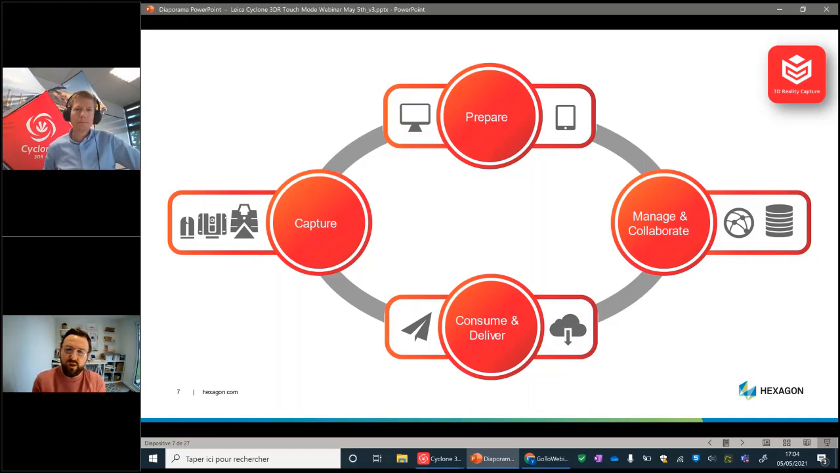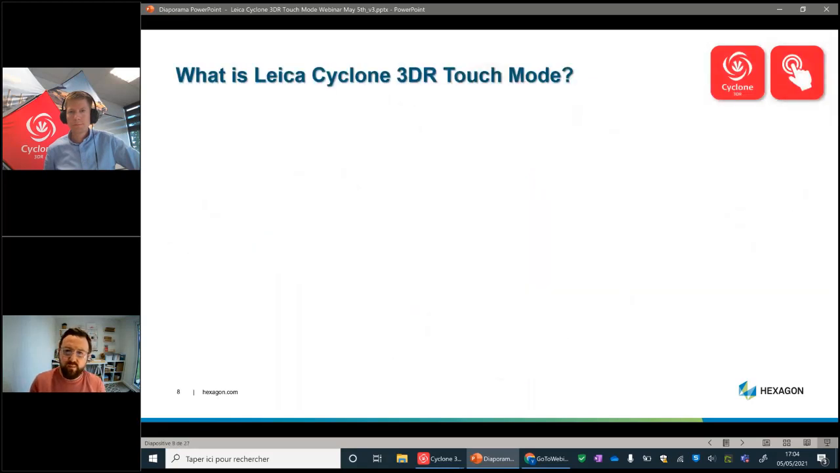And then we consume that data in our downstream applications such as CloudWorks or TrueView or TrueView Live. And in the situation we're going to see today, consuming data in Cyclone 3DR and ultimately working with data in 3DR touch mode as well. So that's just a very brief overview of where we are in terms of the portfolio of products.